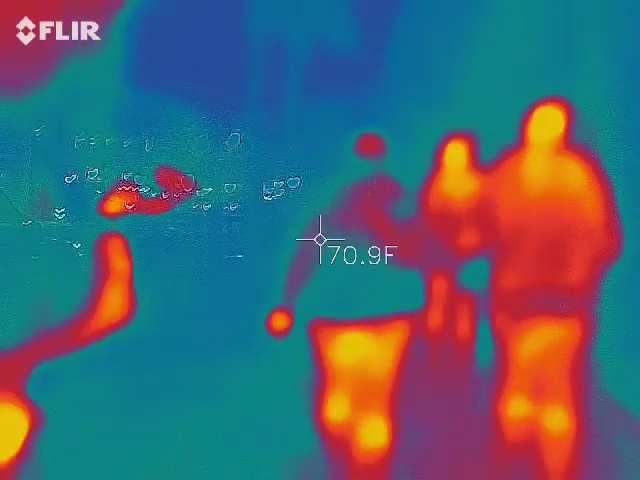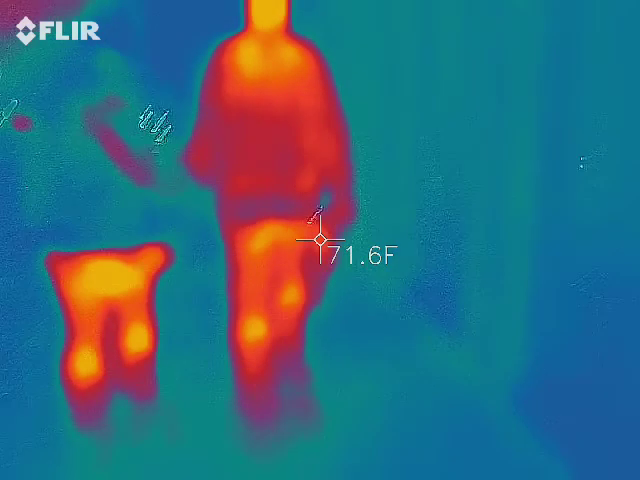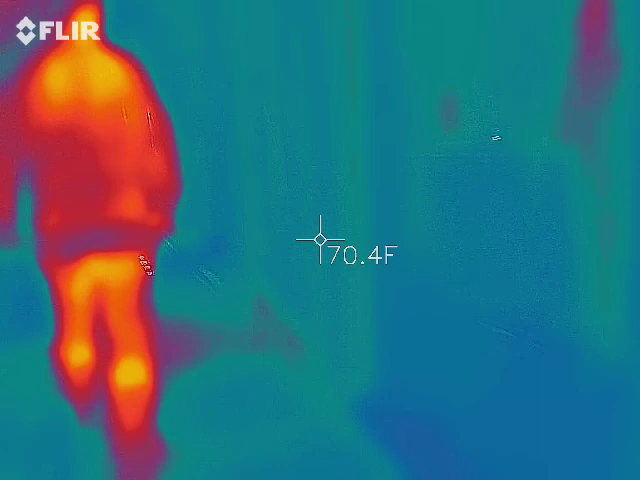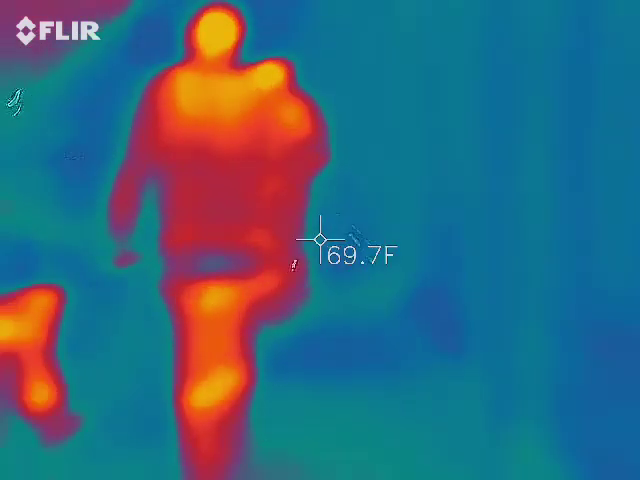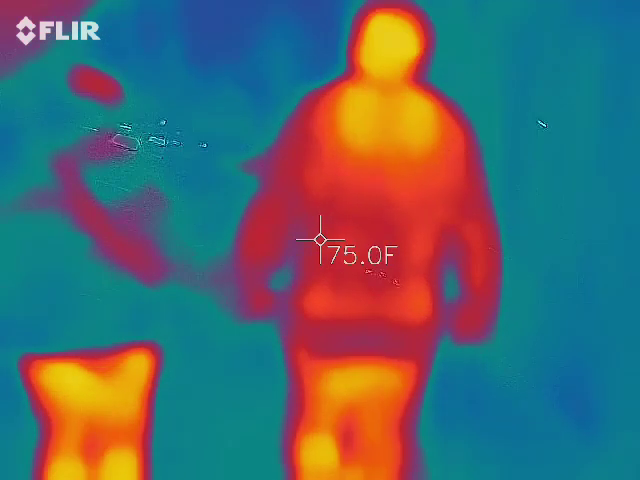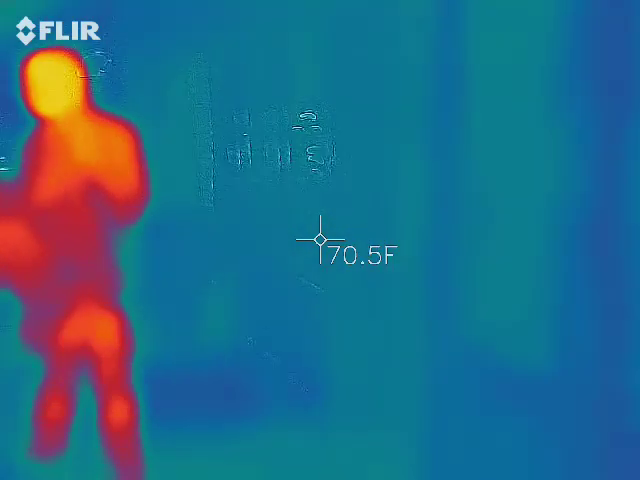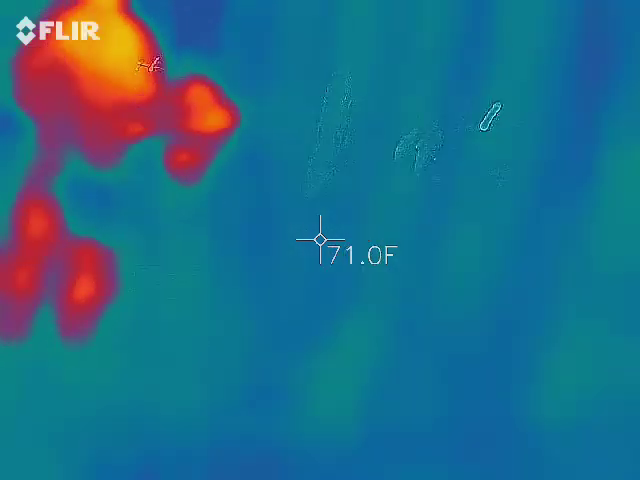More vacant space. Pretty cool. Really mad about that other couple that had the mold. It happens to me.